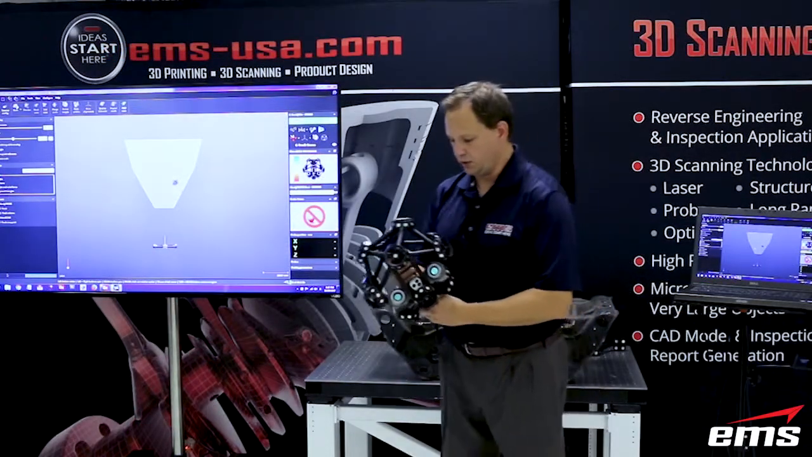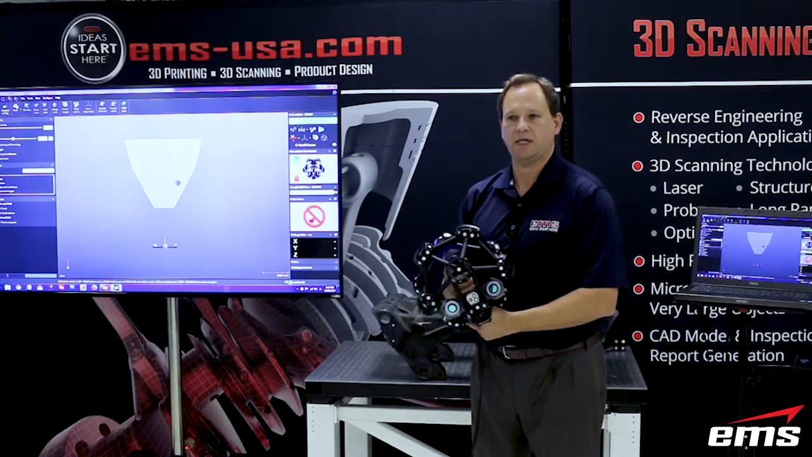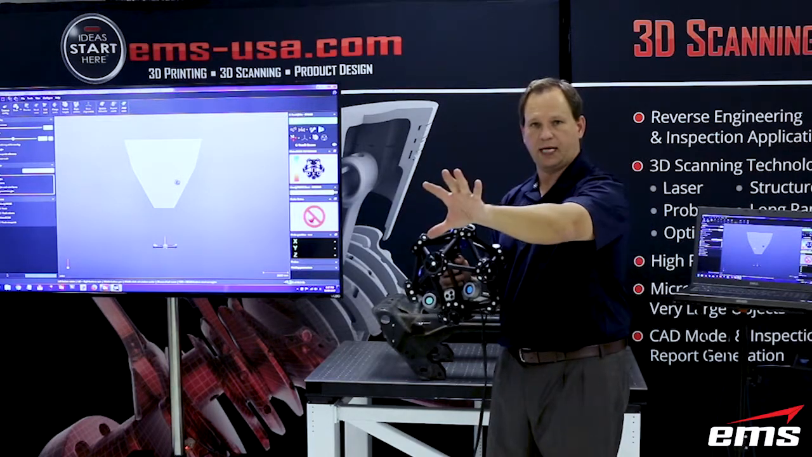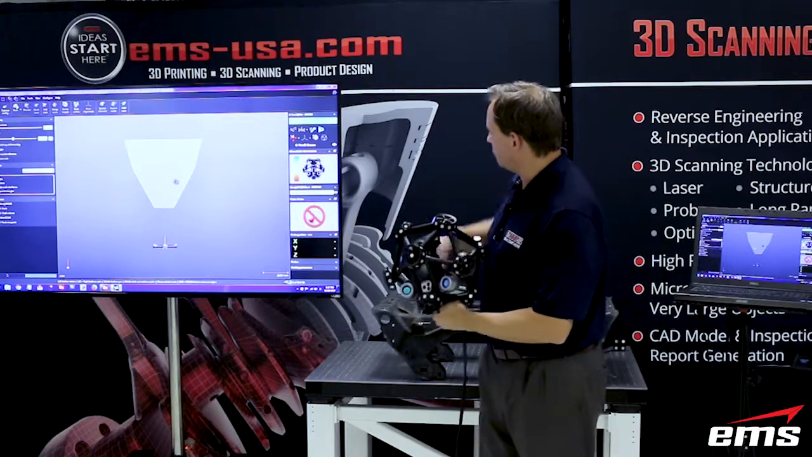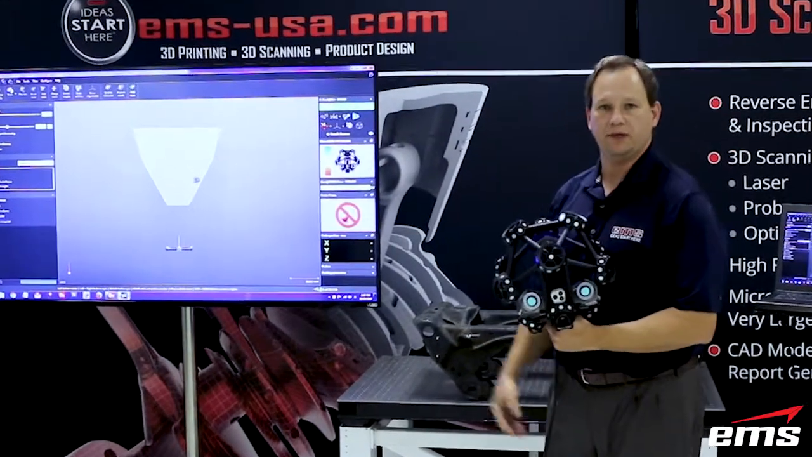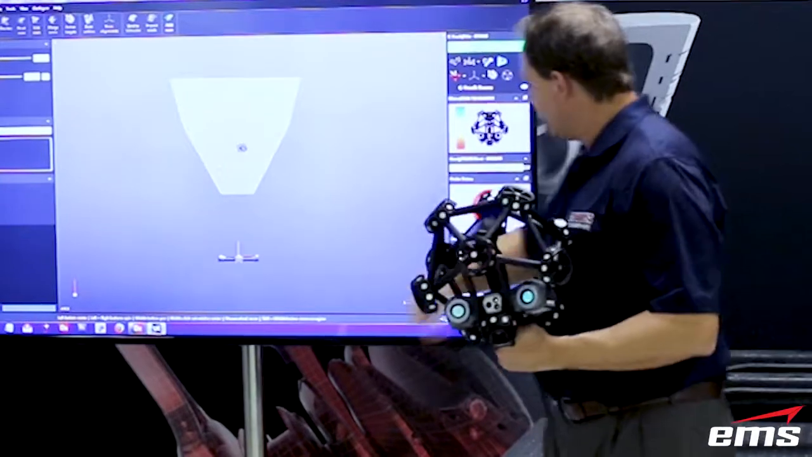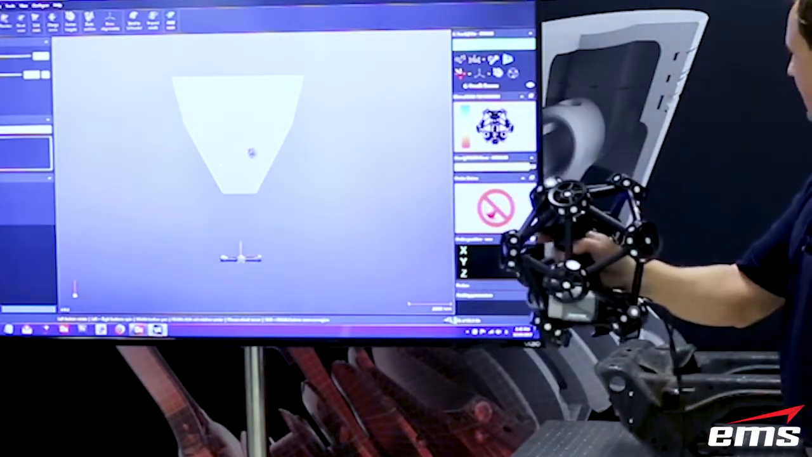Okay, so let's get started first by actually showing that scanning volume. I've got a TV here so you can see what we're doing, and we've moved the C-Track back there by the camera. If you look on the screen, that cone shape represents the 16 meter volume. And you can see over here where the actual C-Track is sitting in relationship to the volume, and then you can actually see the scan head.